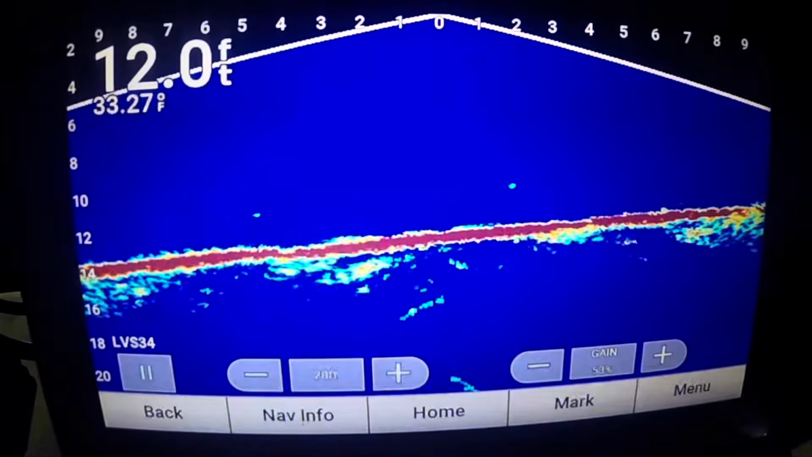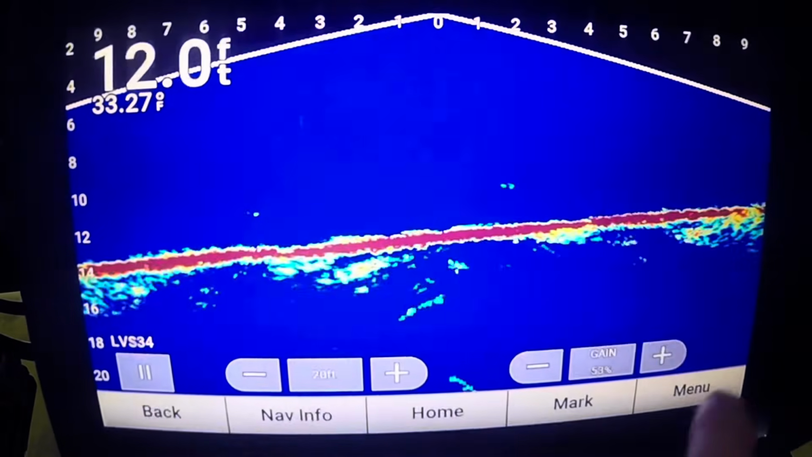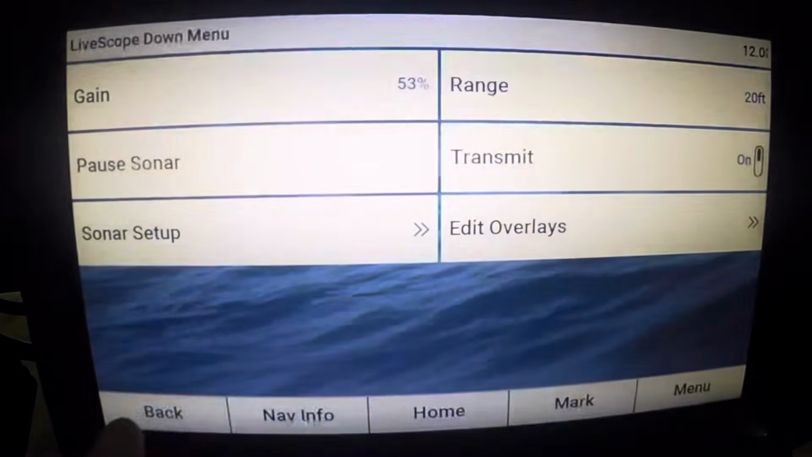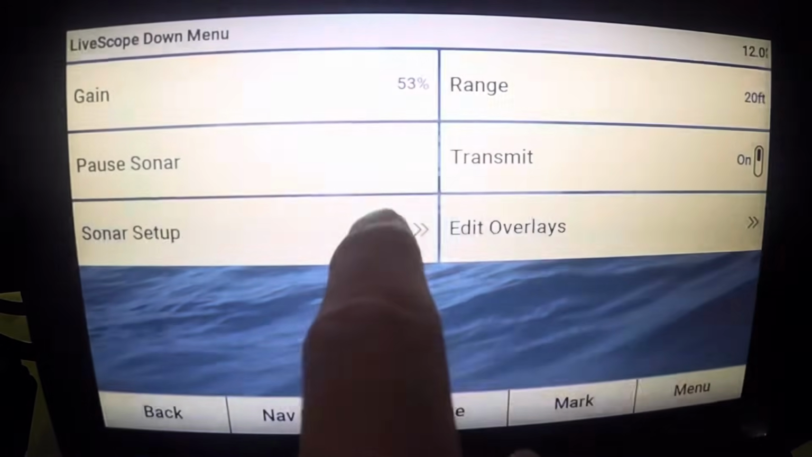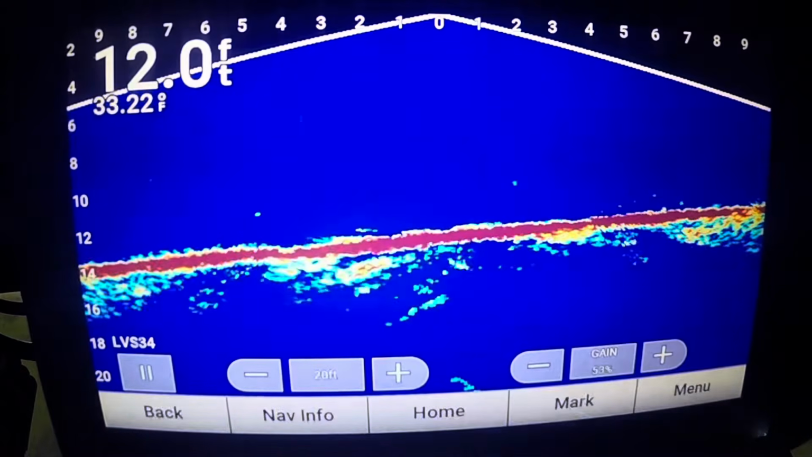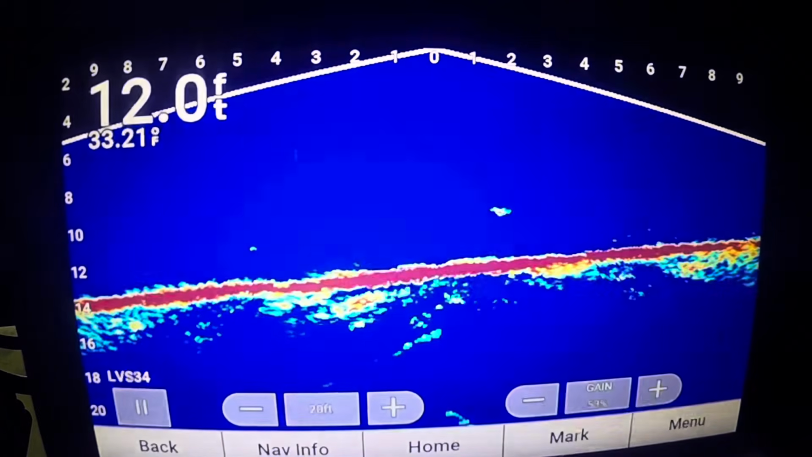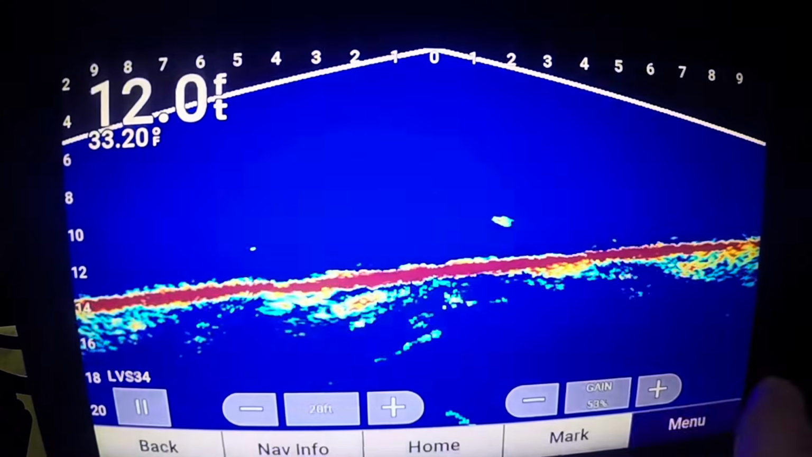So this is the TVG on medium. Yeah, you can see your hook just now. It's not as big, not as nice. So yeah, sonar setup, I always try to have my TVG off. And like I said, you got a little more noise today, but it's really not that bad. I could even have mine on low today, and it wouldn't be terrible. So yeah, TVG and noise reject are your big ones where you can really lose sight of things, your fish or your hook. You're better off to have a little noise and be able to see everything down there, is what I find.